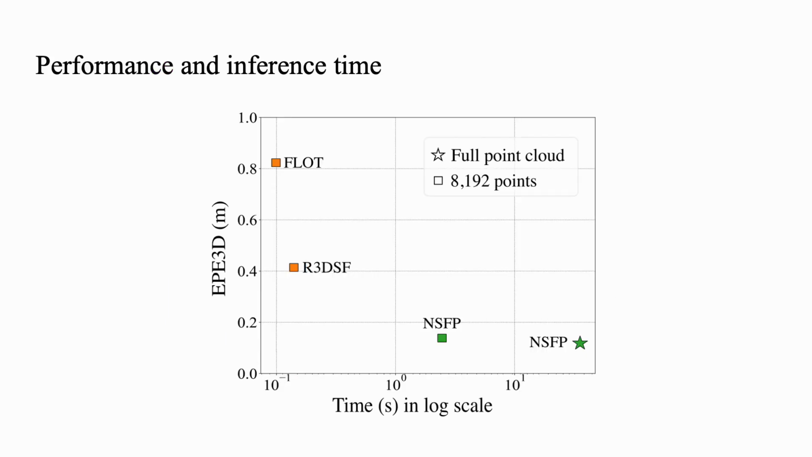Now we take a look back at this table we had before. By applying the distance transform loss, our Fast Neural Scene Flow method gets similarly good performance to the NSFP, while being orders of magnitude faster. When testing a smaller number of points, our method achieves similar computation efficiency as a learning-based method, enabling possible real-time applications.